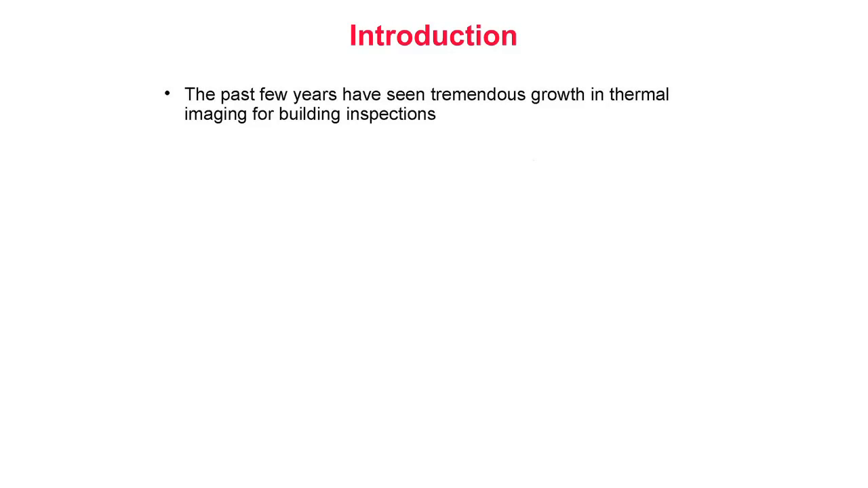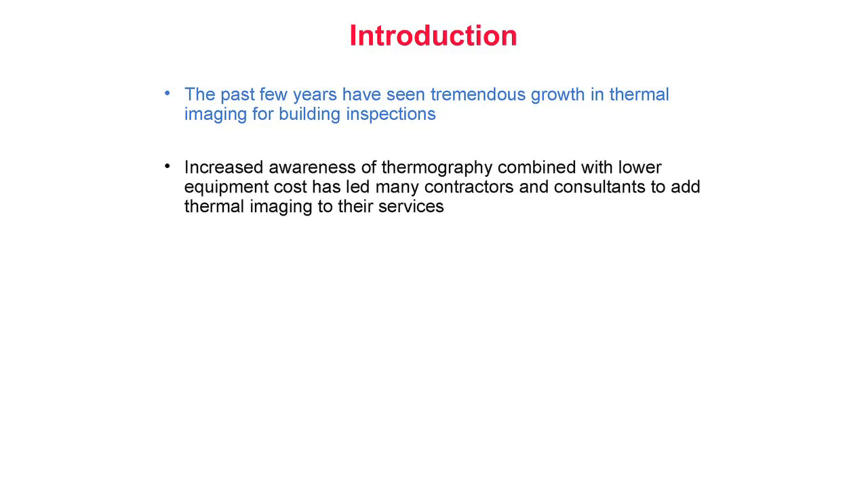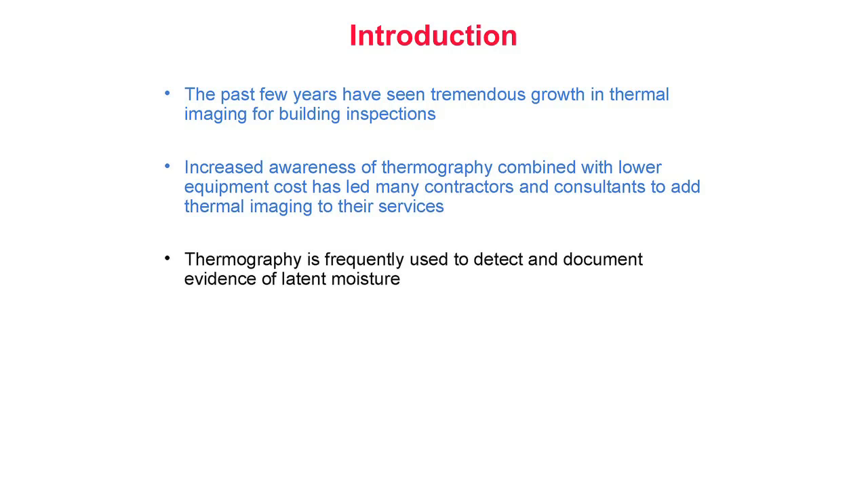Introduction. The past few years have seen tremendous growth in thermal imaging for building inspections. Increased awareness of thermography, combined with lower equipment cost, has led many contractors and consultants to add thermal imaging to their services. Thermography is now frequently used to detect and document evidence of latent moisture as well as other building and subsystem deficiencies.